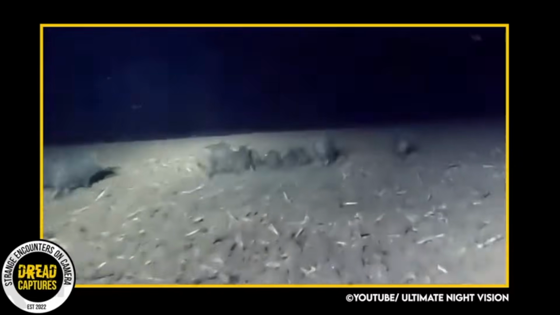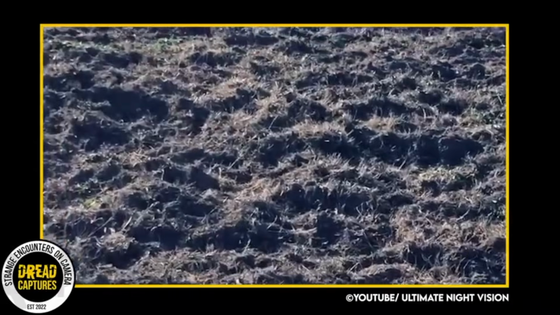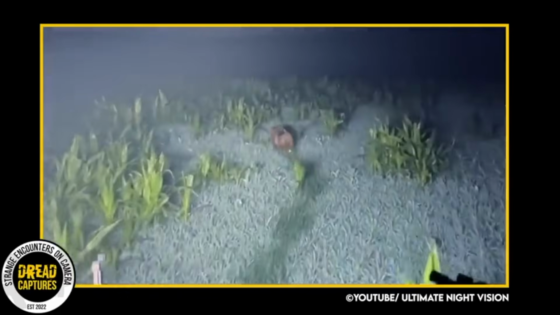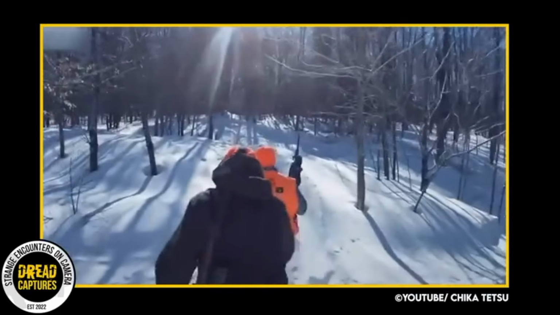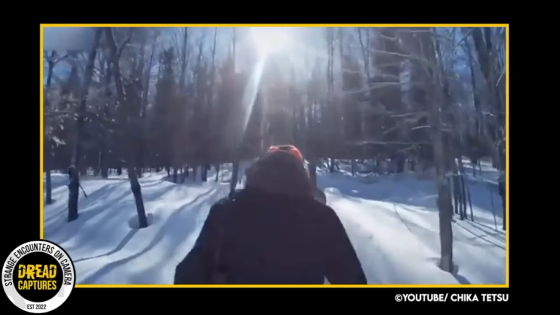We've talked a lot about how dangerous feral hogs can be, not only to the community of farmers and agriculturalists, but to just people in general. In our next clip, we see a group of men trekking through the snow while on a hunt.